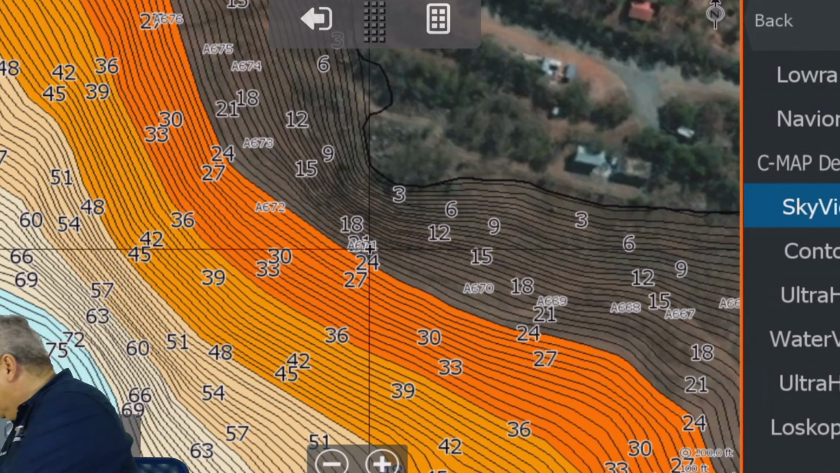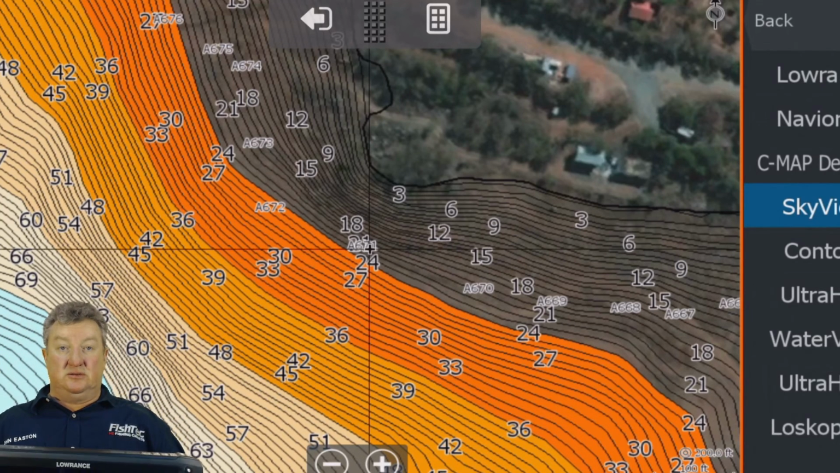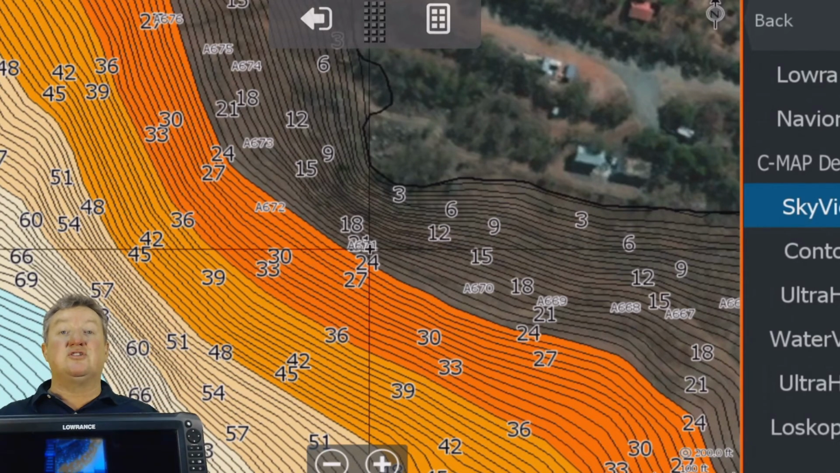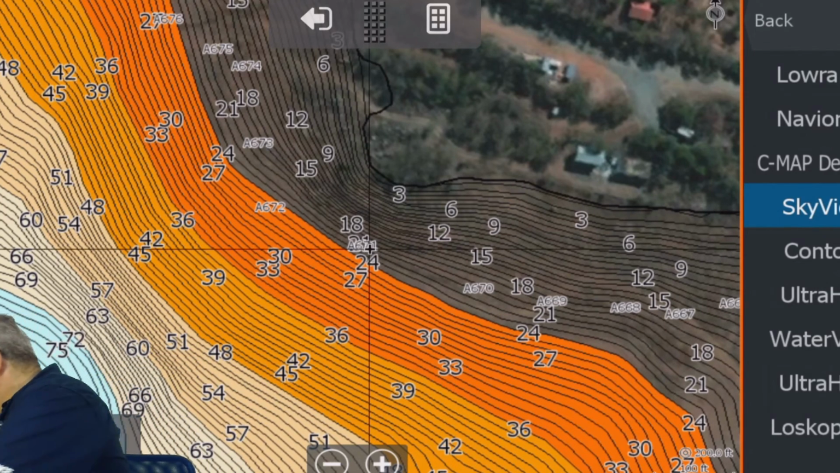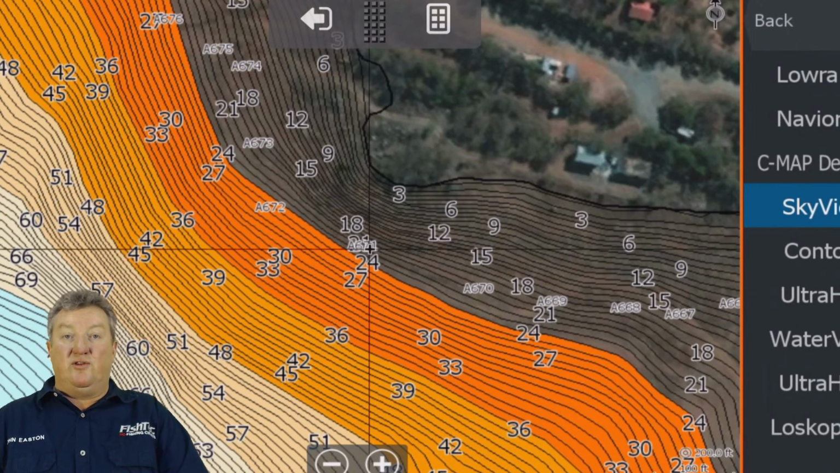For example, this little puppy, when this was first launched in South Africa, this here was 10,000 US dollars, one piece. No transducer in South Africa. That basically made it impossible for the average person.